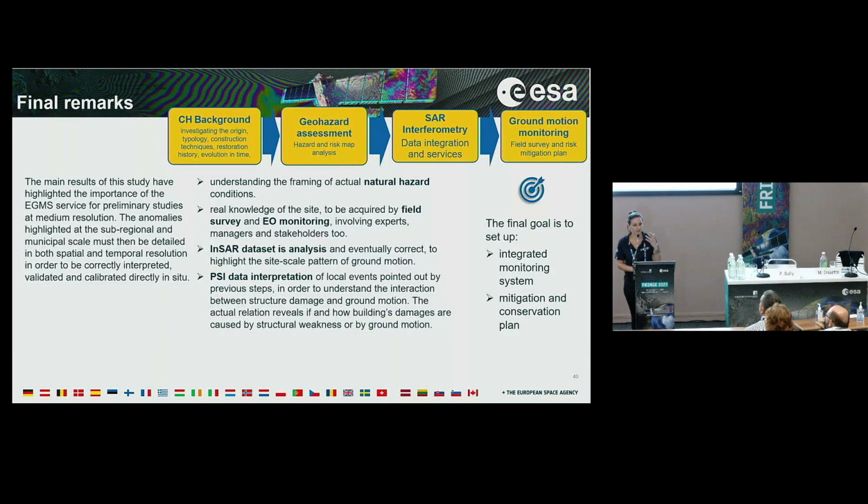So for us it's important to know preliminarily where and how to go to process other data with a higher spatial and temporal resolution. All this work becomes the input for the final goals, that is, to set up an integrated monitoring system and a mitigation and conservation plan.